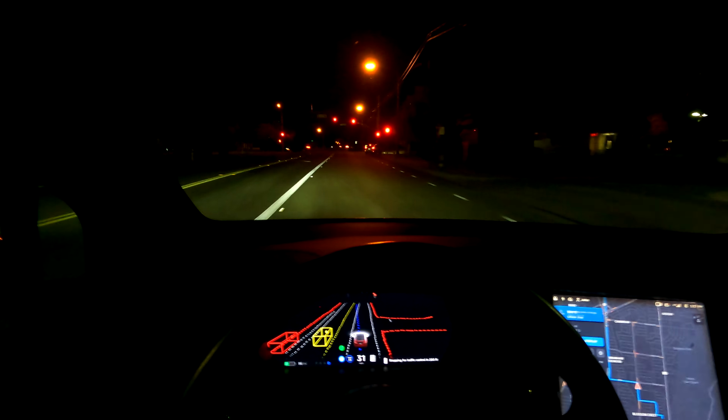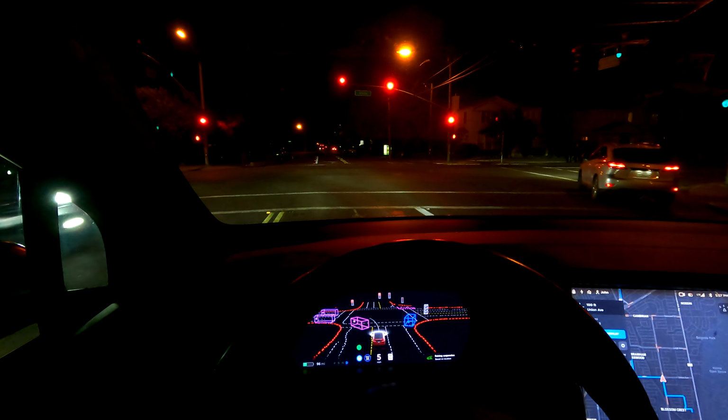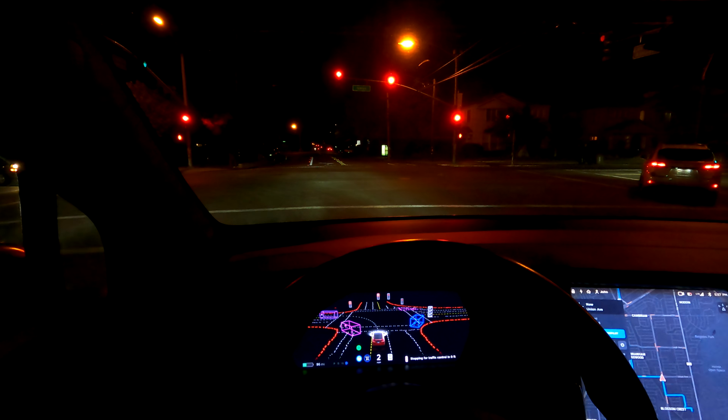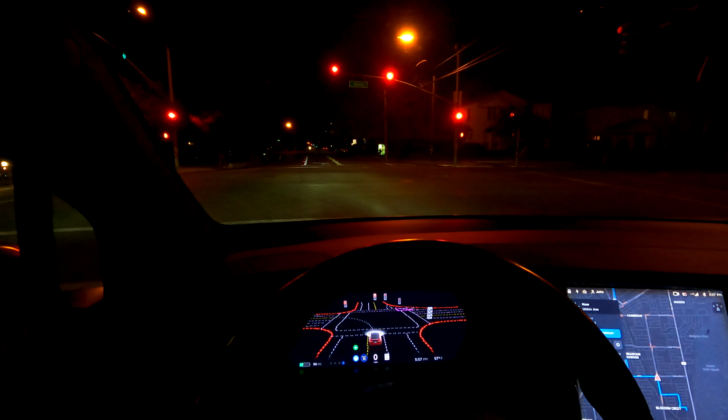Here, yep. And this one, again, I think I mentioned this in prior videos. This turn, it should try to get over sooner, but it's also a little hard because it sees it as a solid yellow line the whole time, versus there's actually a small opening, because it goes from, I think, a middle lane that you can essentially make a left or a right turn.